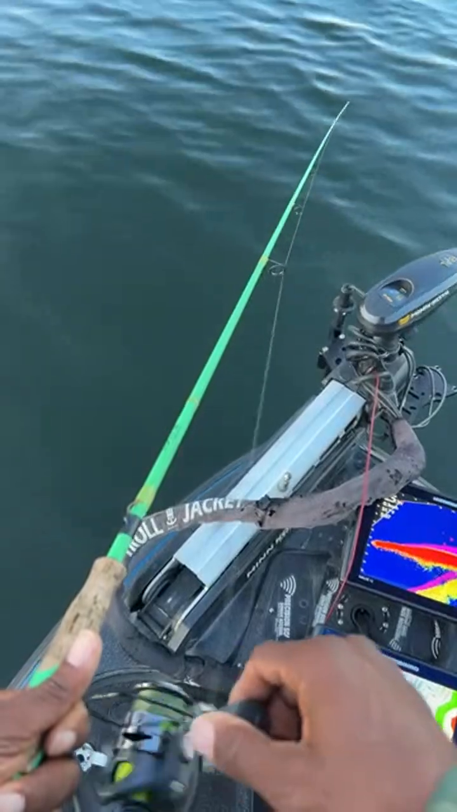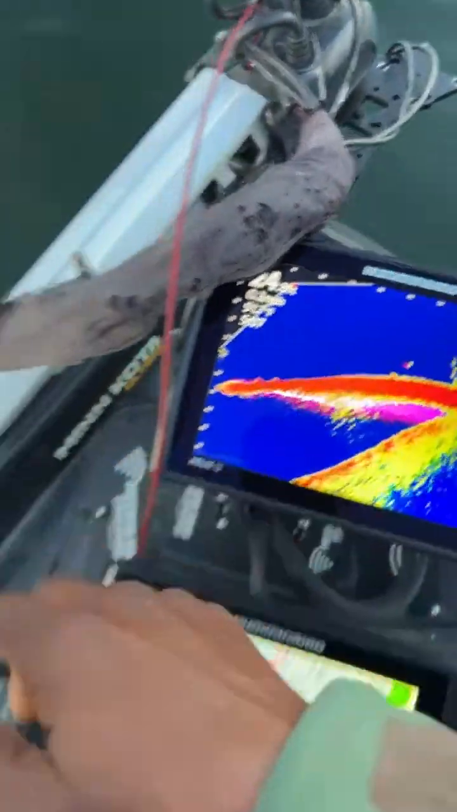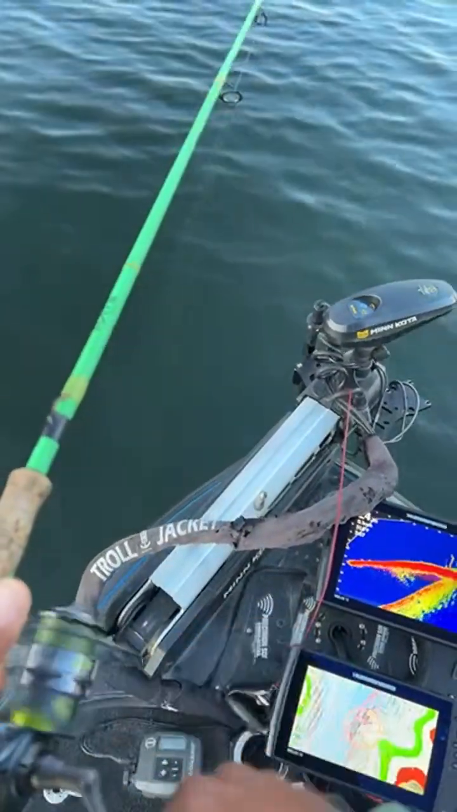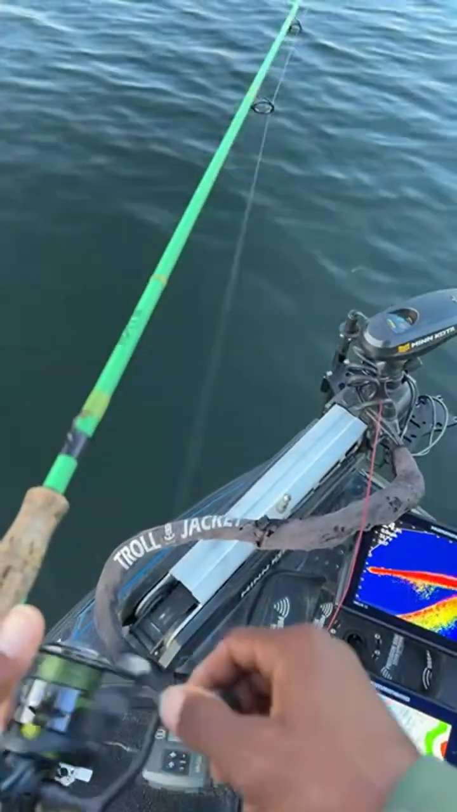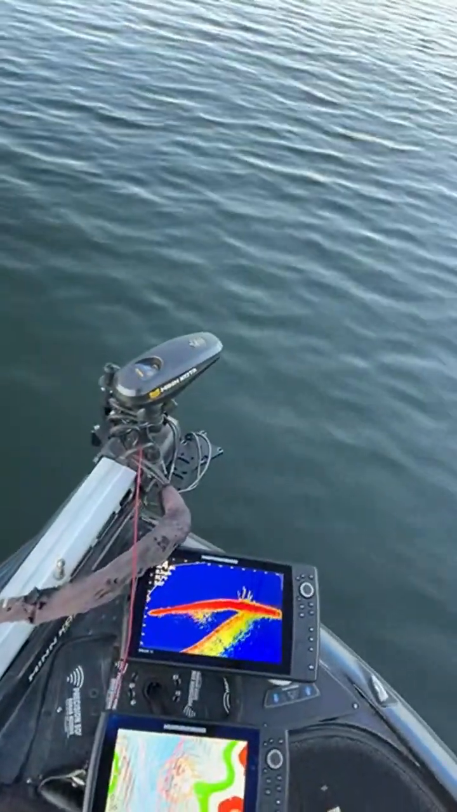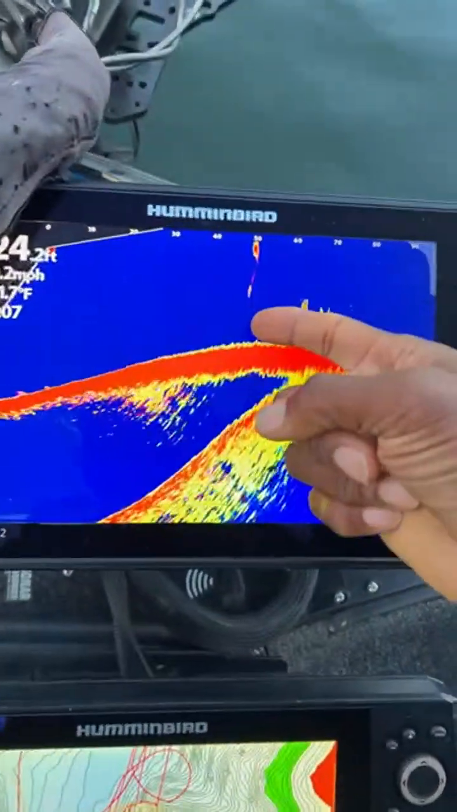Let me show you what I see. Do you see all these fish right here? You know I have to make another cast out there. I can't just let that ride. I gotta make another cast. They're about 50 feet out there, so let's just flip that right out there, right past them. Now there's my bait going down right here.